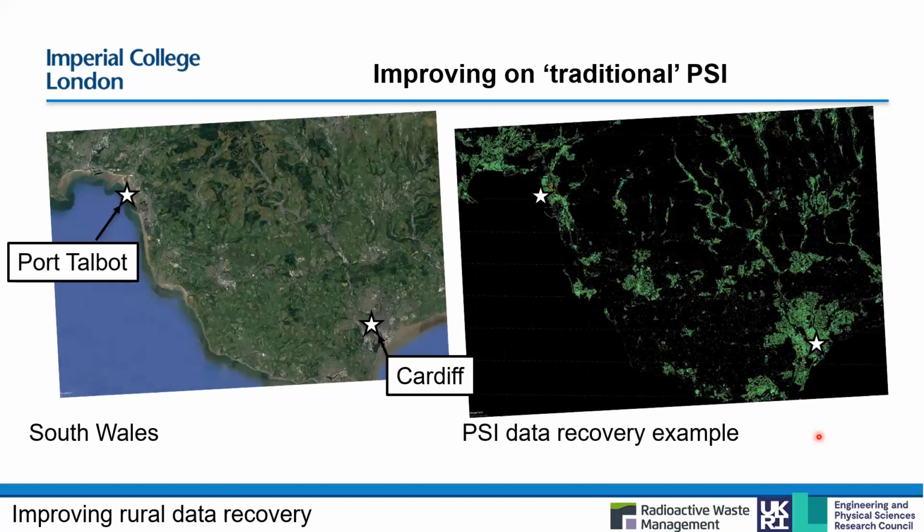And to do that, you need more than just to pick out the persistent scatterers, you need to pick out all the vegetated areas as well, ideally. So this is a bit of work in South Wales. So here's the coverage that you get using persistent scatterer interferometry.